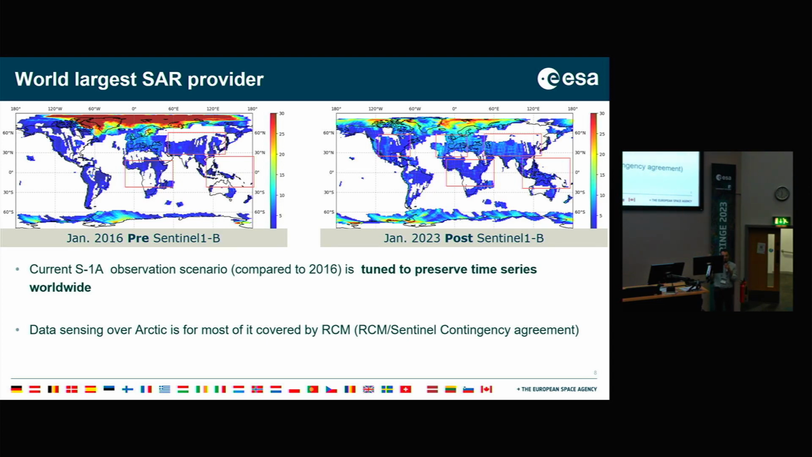So this is really important. It's really trying to make you understand that we are today making a huge effort to make sure that worldwide, not only over Europe, but worldwide, the time series is kept at least at 12 days.